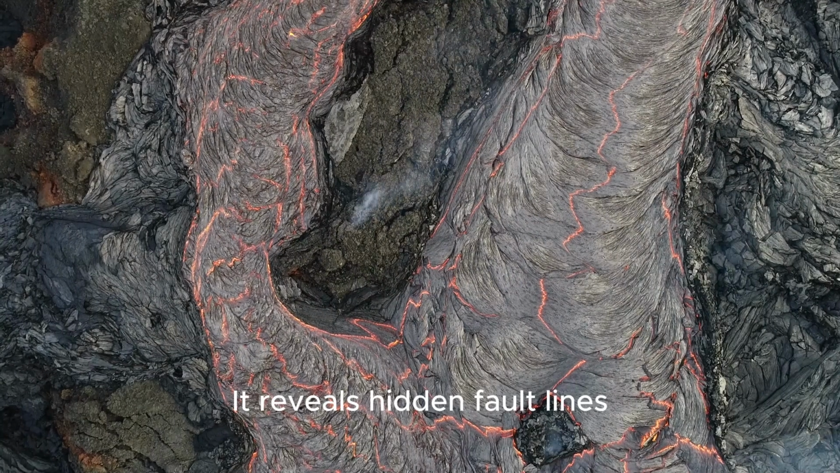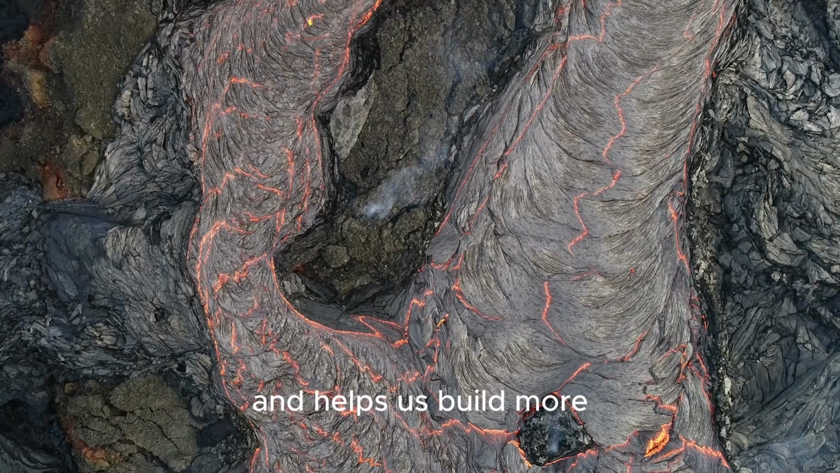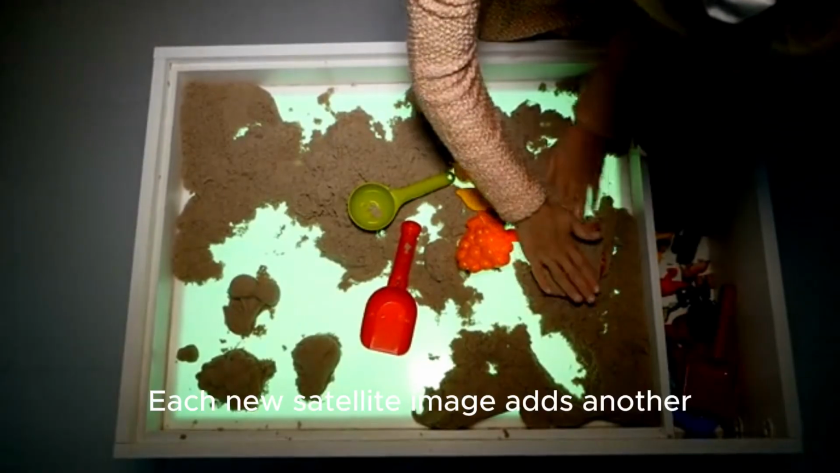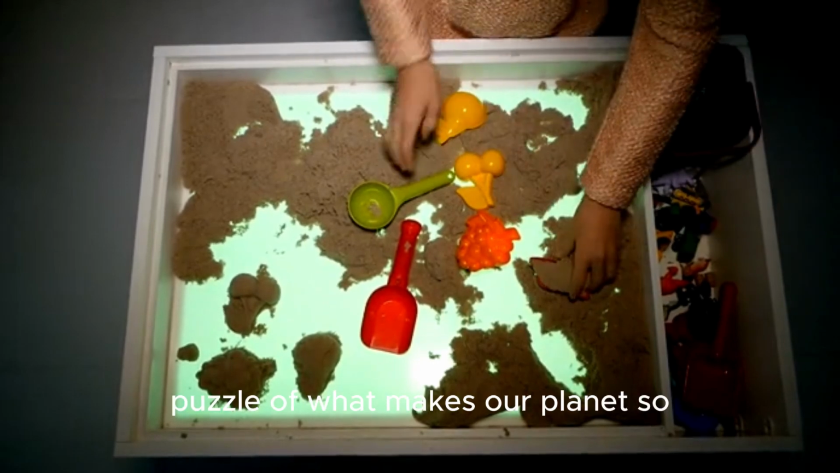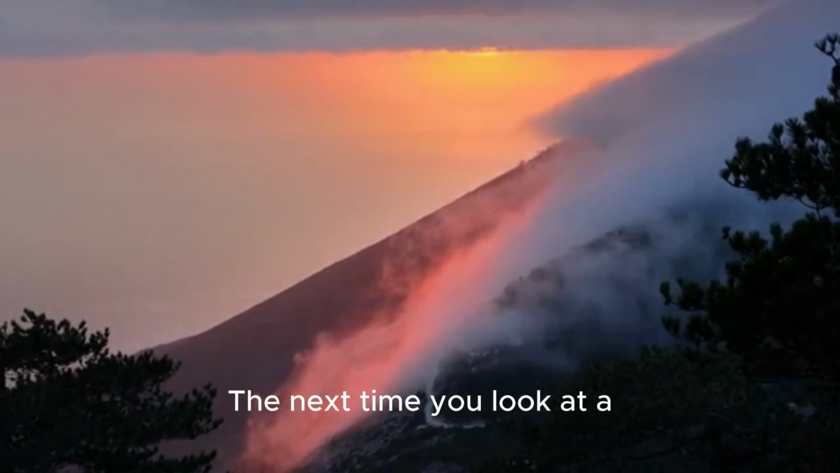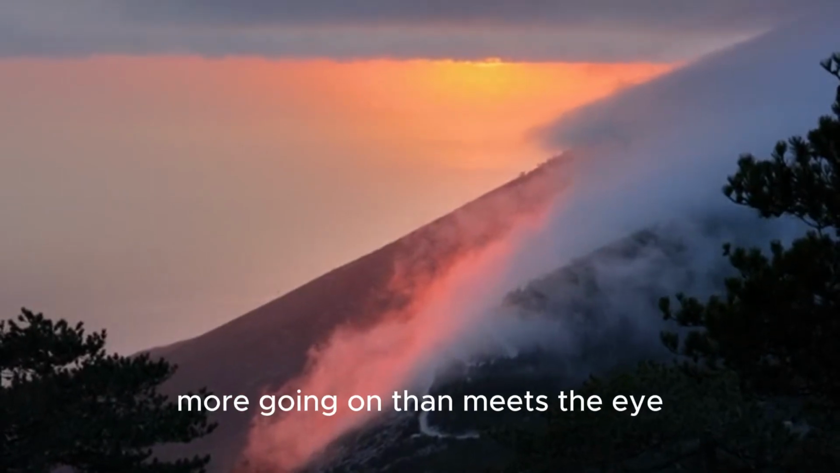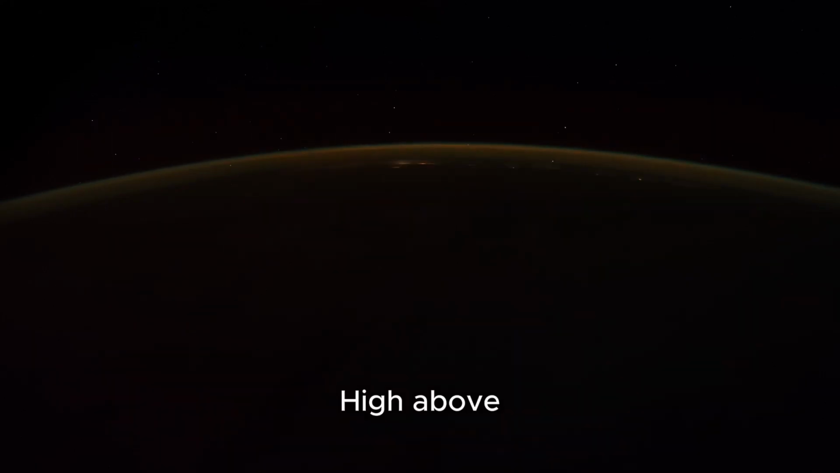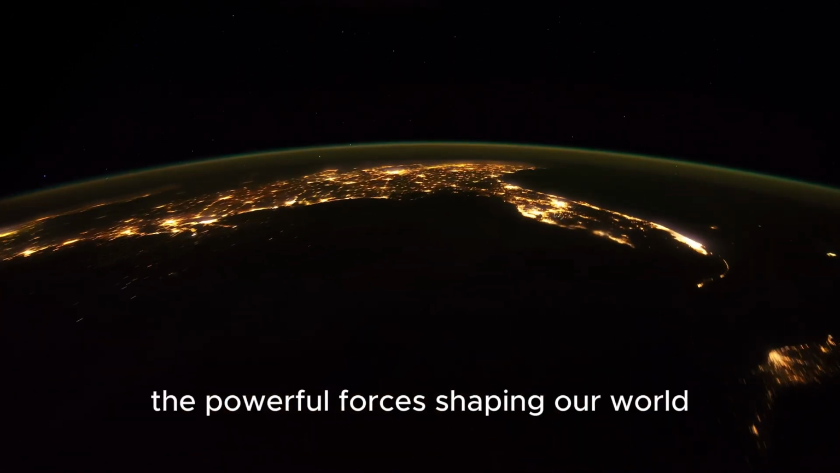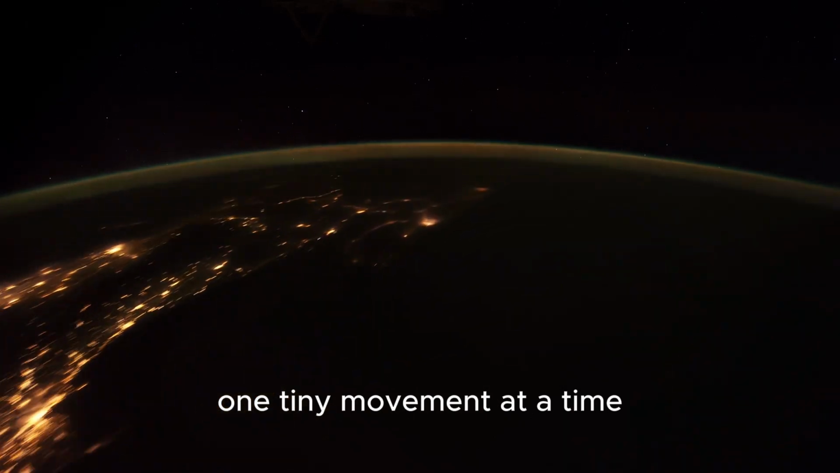It reveals hidden fault lines, maps the flow of magma underground, and helps us build more accurate models of volcanic systems. Each new satellite image adds another piece to the complex puzzle of what makes our planet so dynamic and alive. The next time you look at a picture of a majestic volcano, remember that there's more going on than meets the eye. High above, our silent sentinels are watching, measuring, and helping us understand the powerful forces shaping our world, one tiny movement at a time.